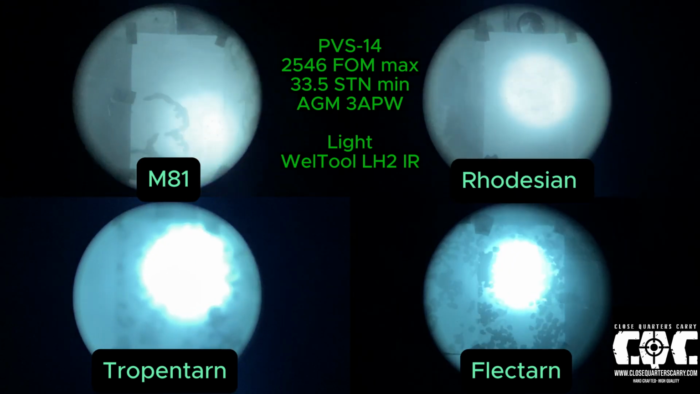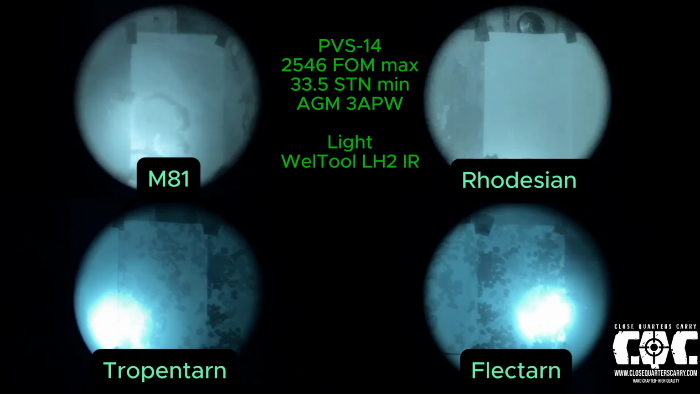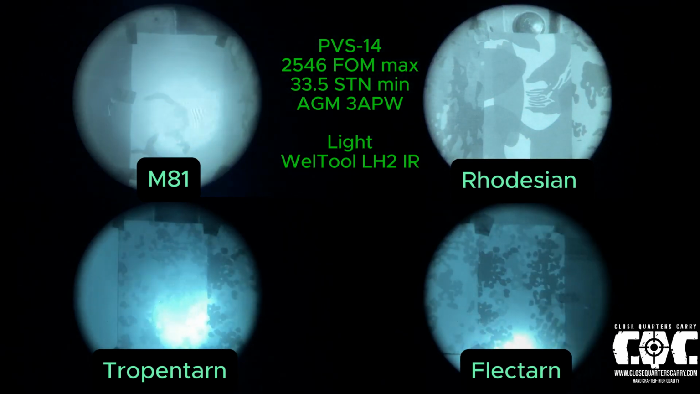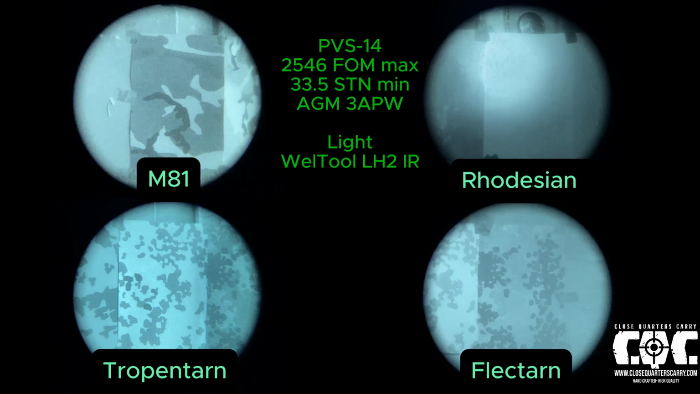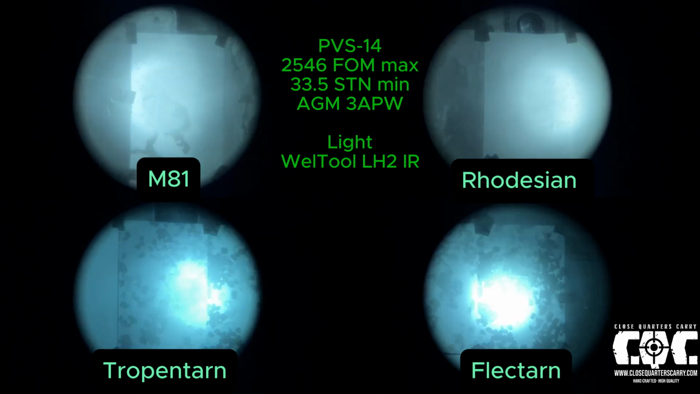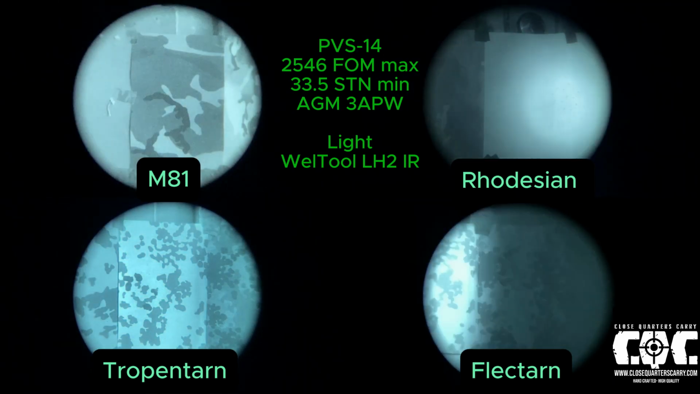Rhodesian brushstroke did not do so well. It is one of the first patterns that we saw that completely whited out. We actually had to blink and rub our eyes a couple times and make sure that this was what we were really seeing. It was kind of shocking to see the pattern completely disappear, and being one of the first ones to do so. So that would be an example of what you would not want to see under IR light, because the material itself is completely reflective and will stand out up against any kind of backdrop.